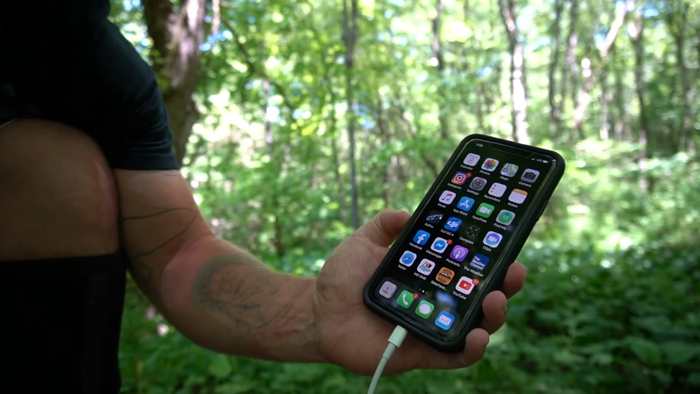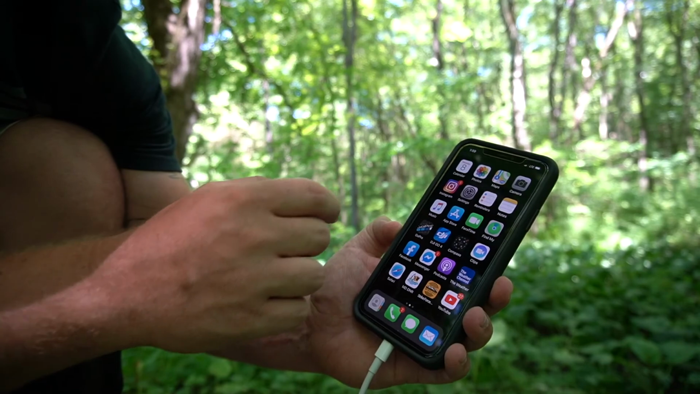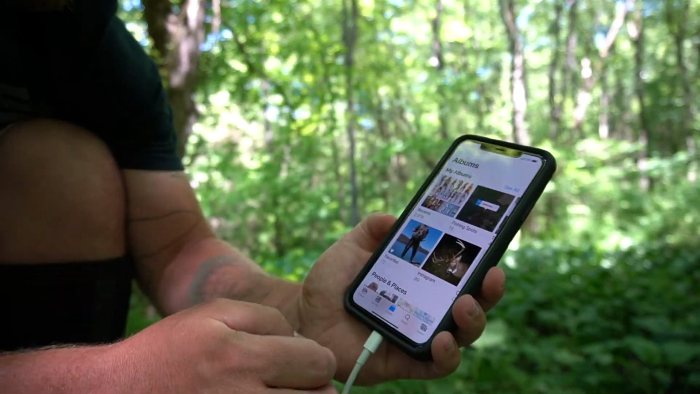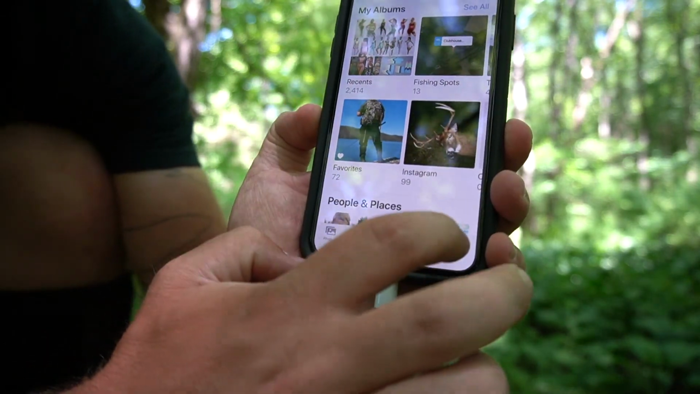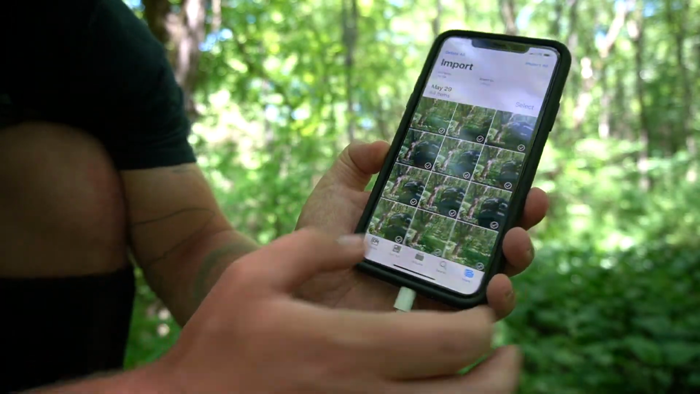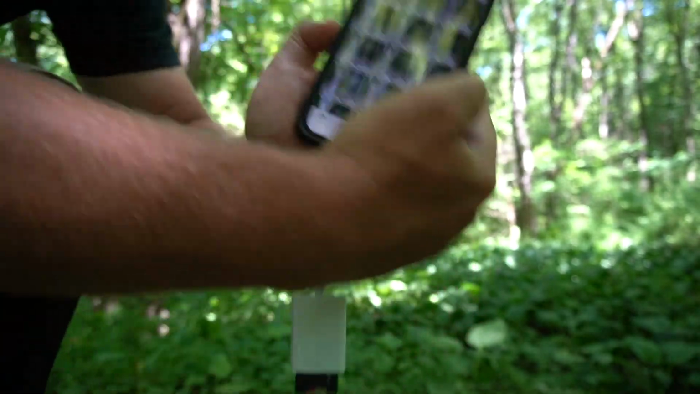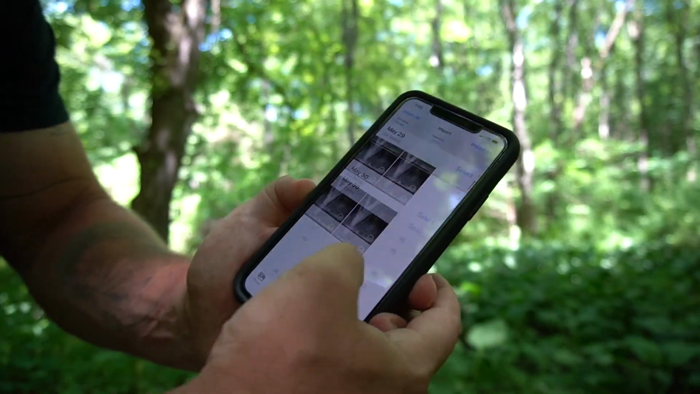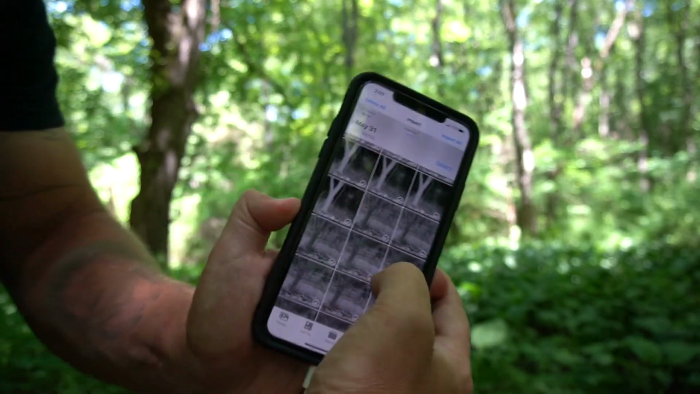And it'll come right up automatically. And I'll show you how to do that. If it doesn't come up, hit Photos, then Import down here in the right hand corner. And all your pictures will come up. And you can preview them here too, guys. You can preview them all right here, like the pictures I just showed you on the trail cam.